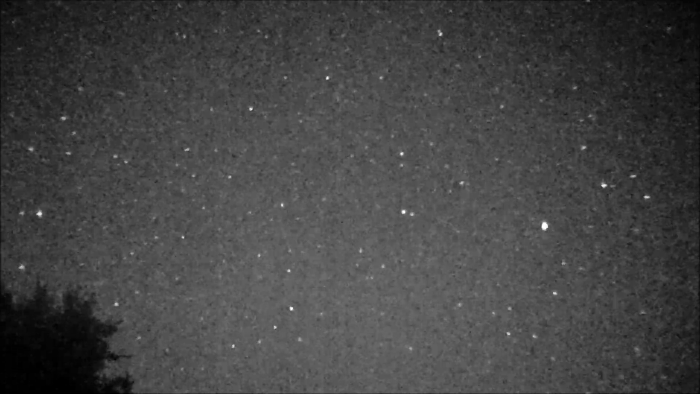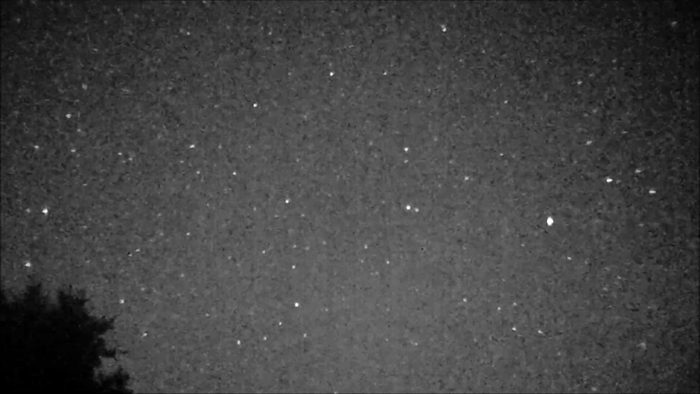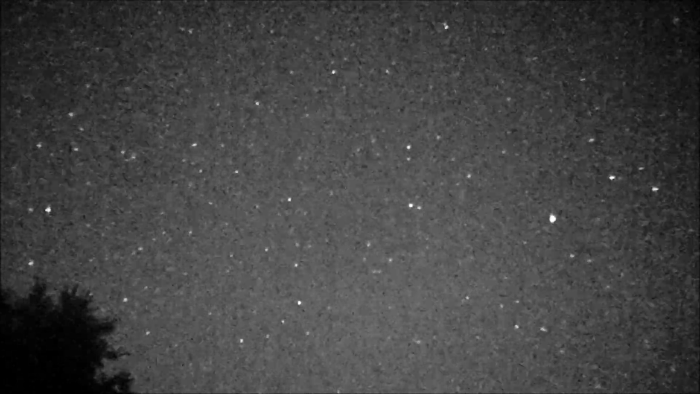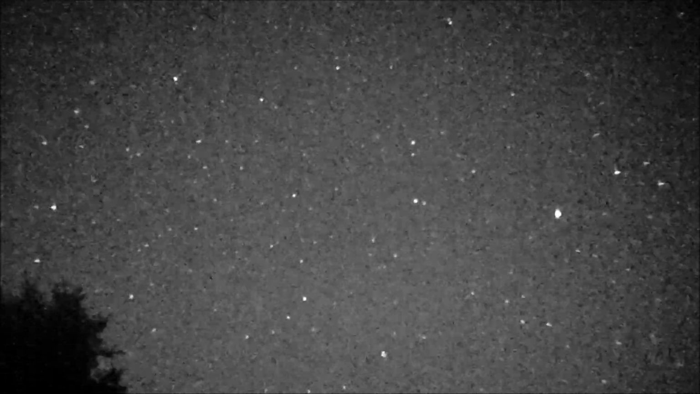Remember, that's Arcturus, that bright star there, and those are the stars around Arcturus. Stellarium at stellarium.org. And I guess they update the database for the satellites. I mean, you have a connection to the internet, so it'll update the database. I don't know how far back you could go.